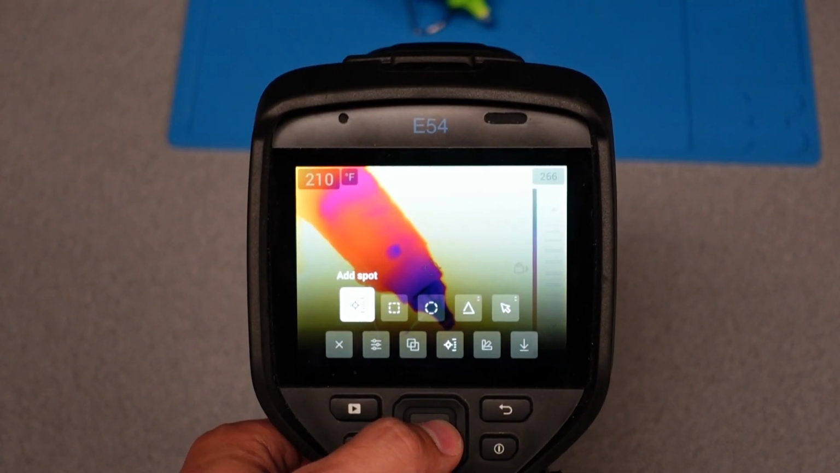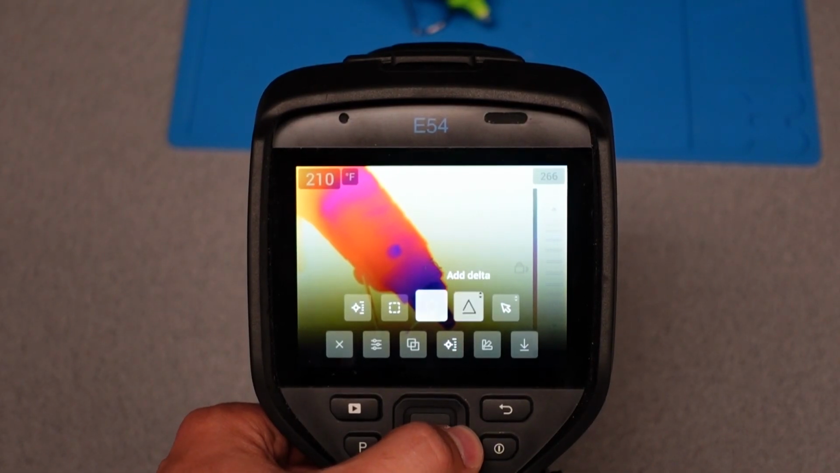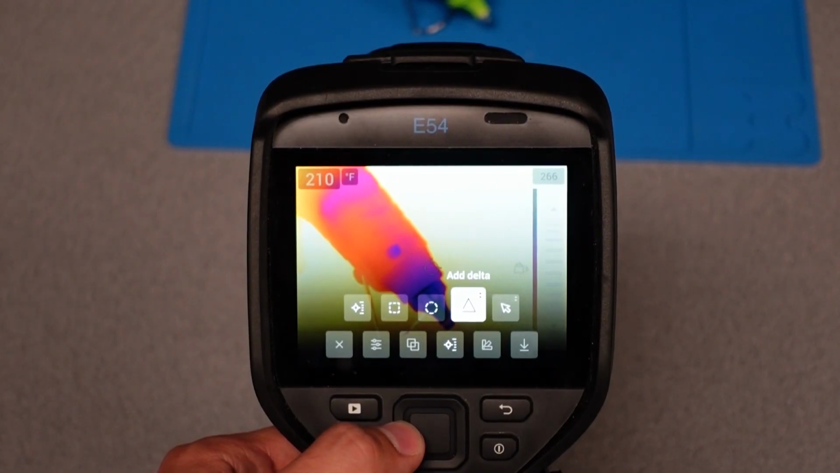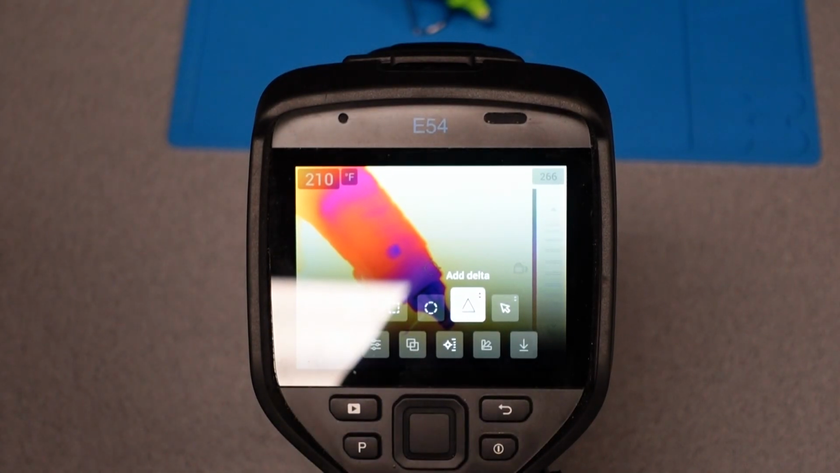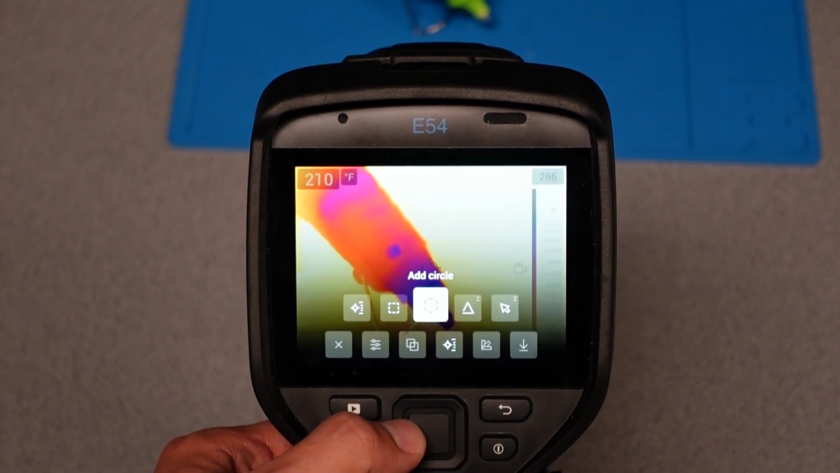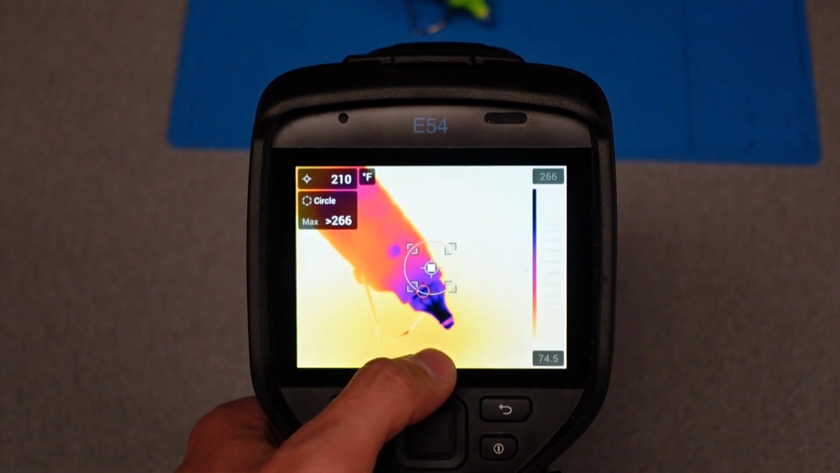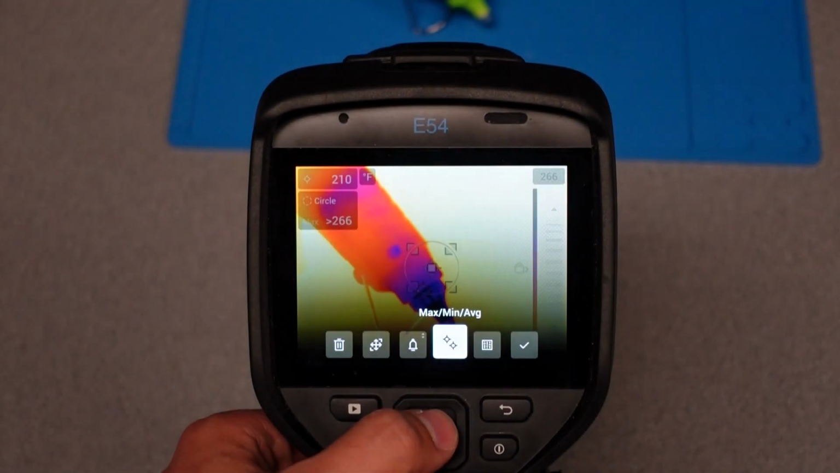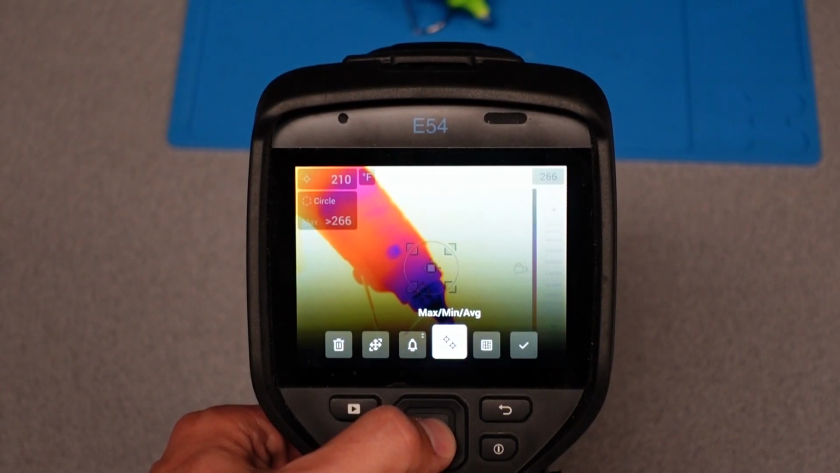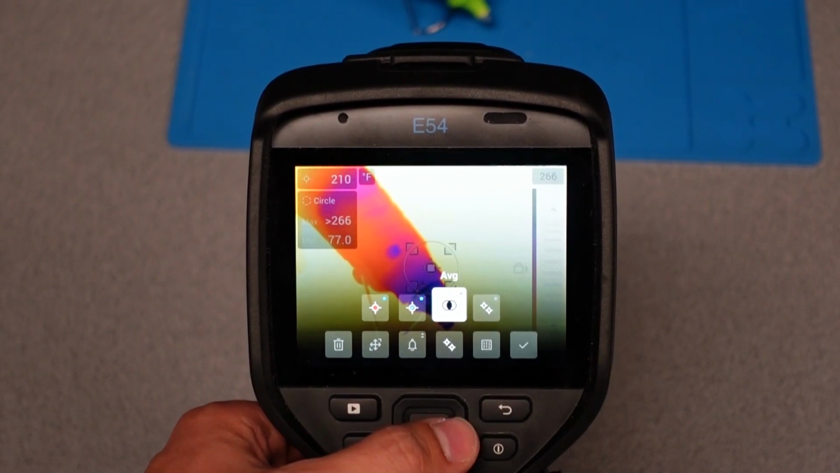Now, numerous spots in any location, a box, or a circle may be added. The other two options are out of the scope of this video. Within the circle or box, spots for the minimum and maximum can be added, and the average within the selected area can be calculated and displayed.